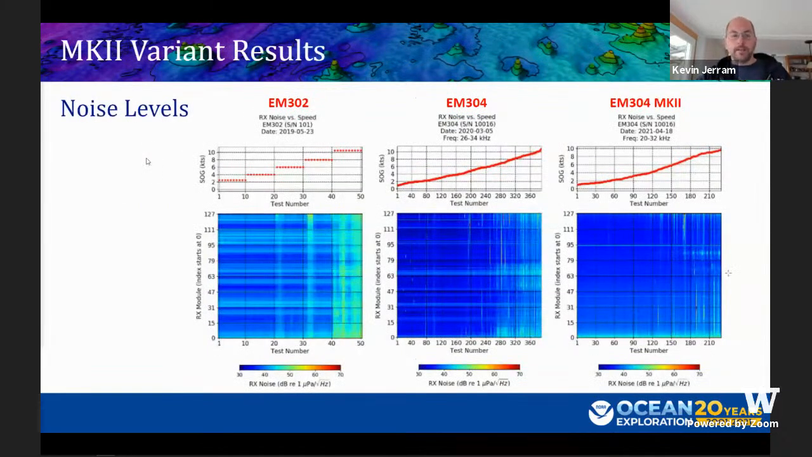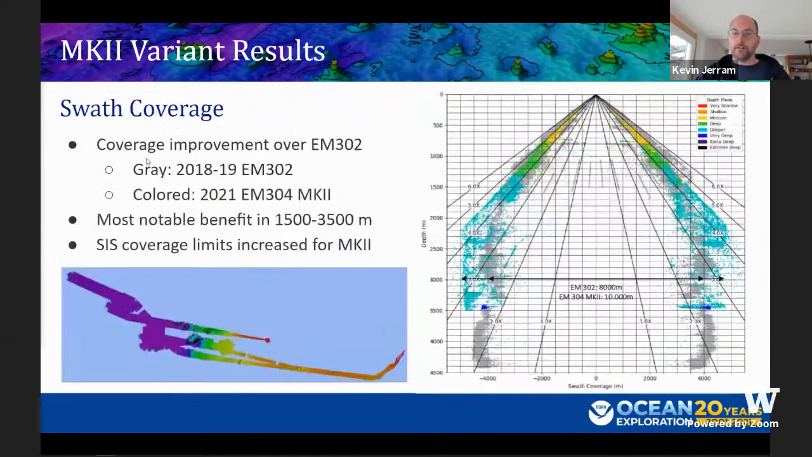So again, I mentioned the noise testing. You can see here we have historic noise data from the 302, the 304 Mark I, and the 304 Mark II. Running basically the same test every time showed that noise levels generally went down. There were some individual channels that were noisy that went away. That's great. It's just a nice sanity check. There's nothing too crazy going on there.